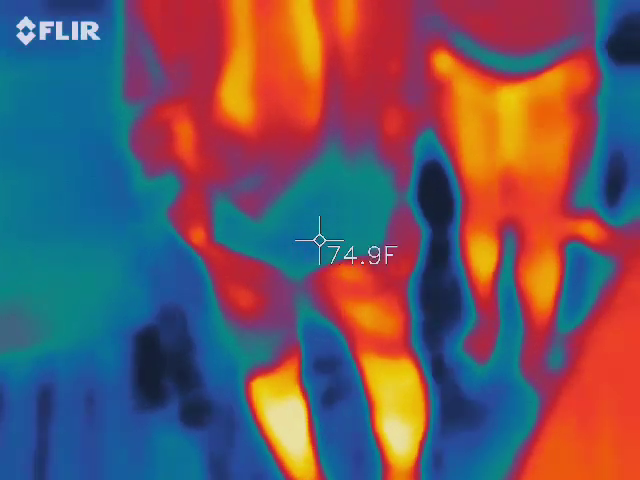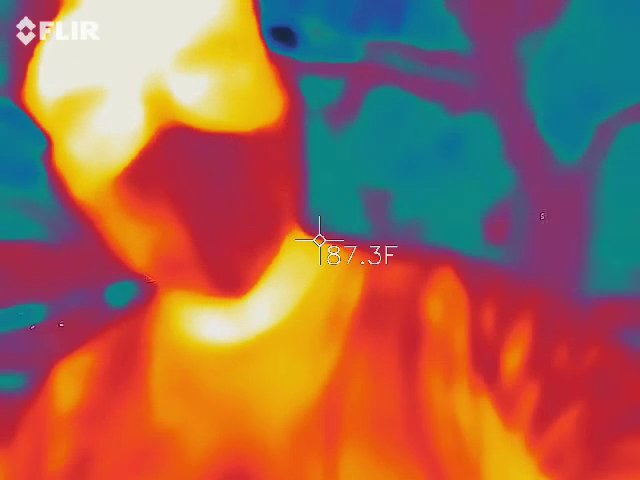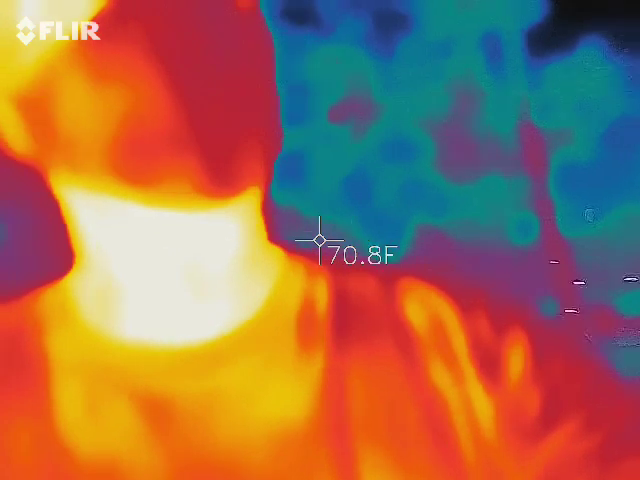Upside down. Perfect. So, you guys all see me in the back, right? I'm orange, red, and yellow. So, blue and black should be all the way around me, and that's because I'm the warmest thing in the picture. We're looking for those blue and black spots to kind of move on their own.